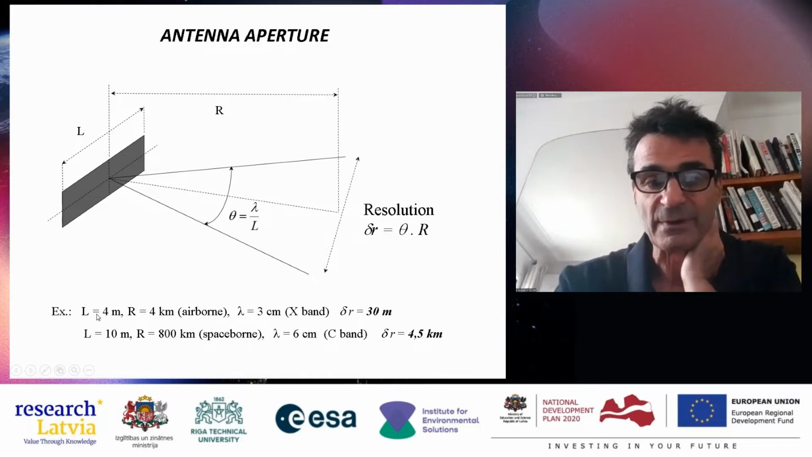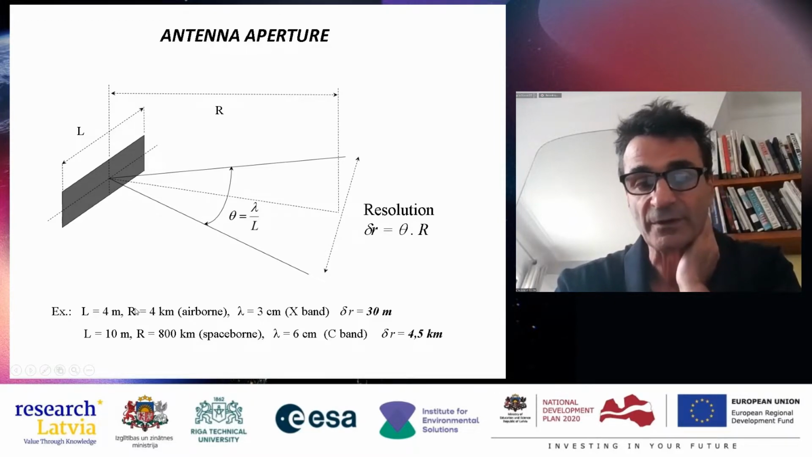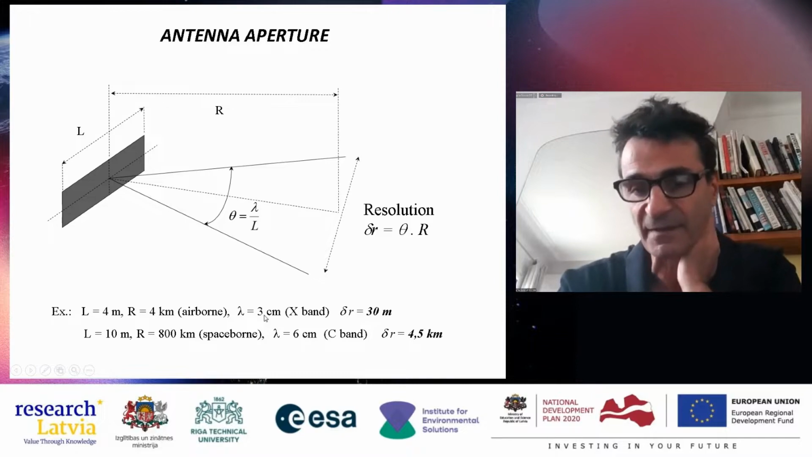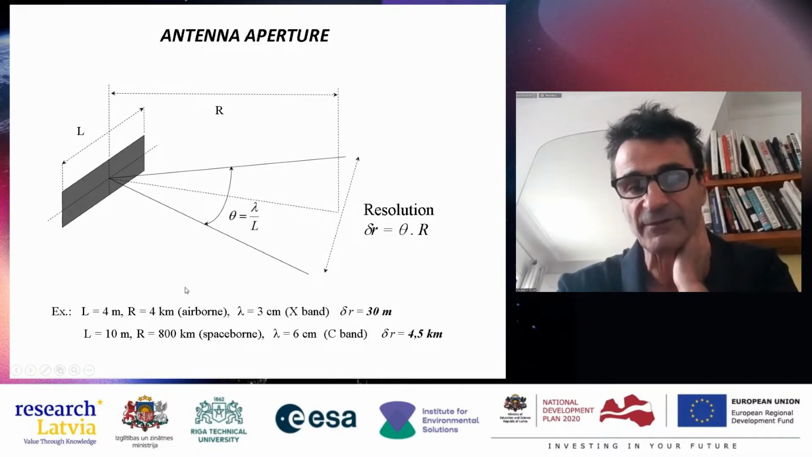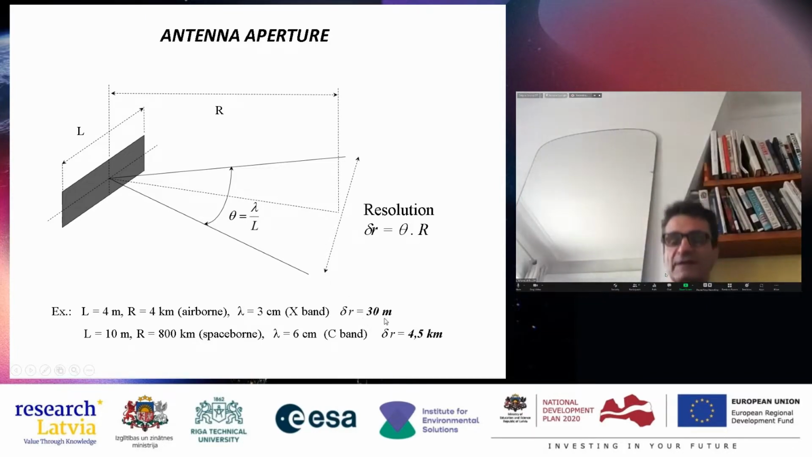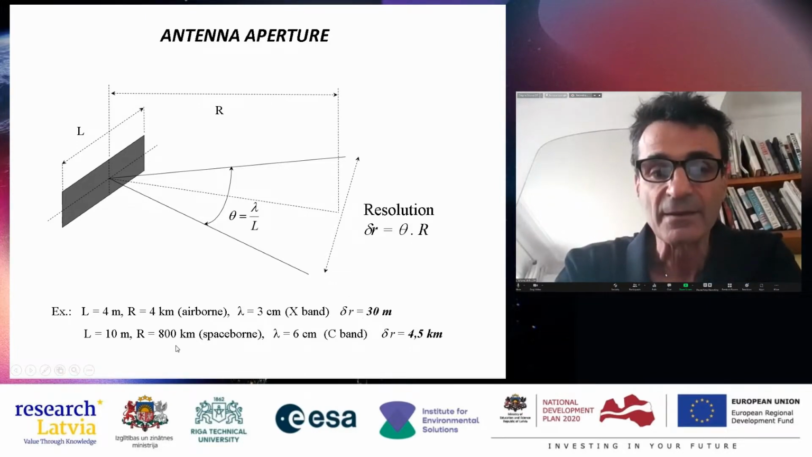For an airborne sensor with a 4-meter antenna operating at X band, 3 centimeters of wavelength, at 4 kilometers of altitude, you have 30 meters of spatial resolution.